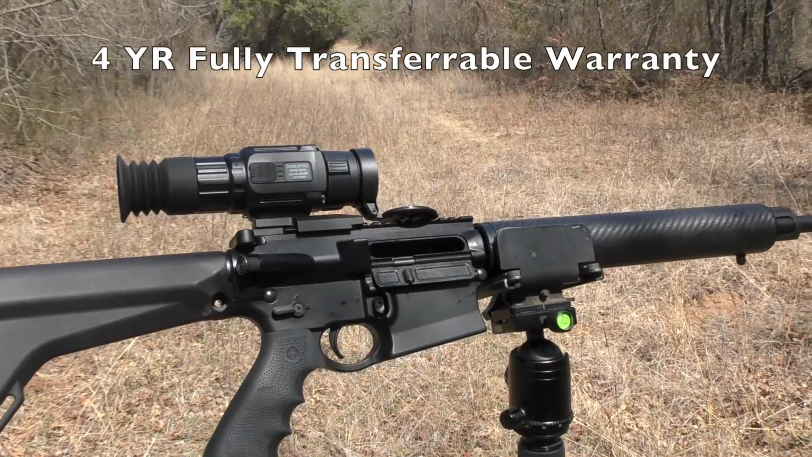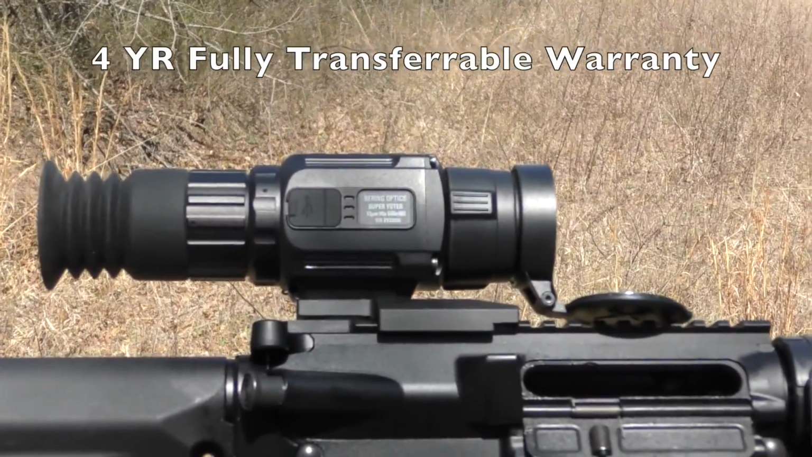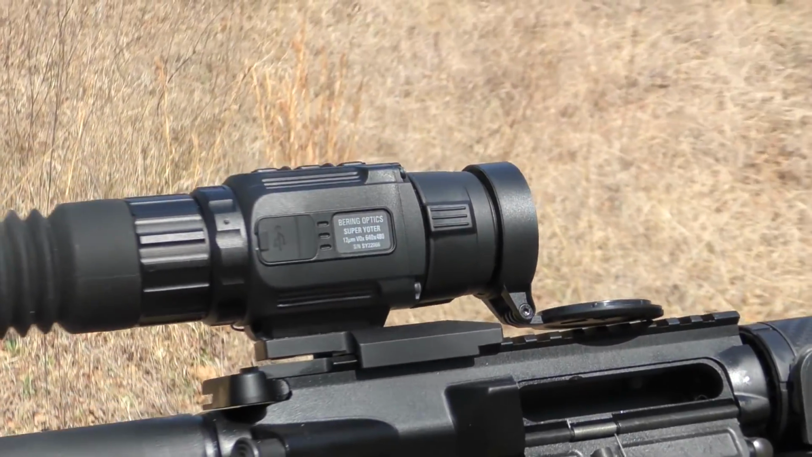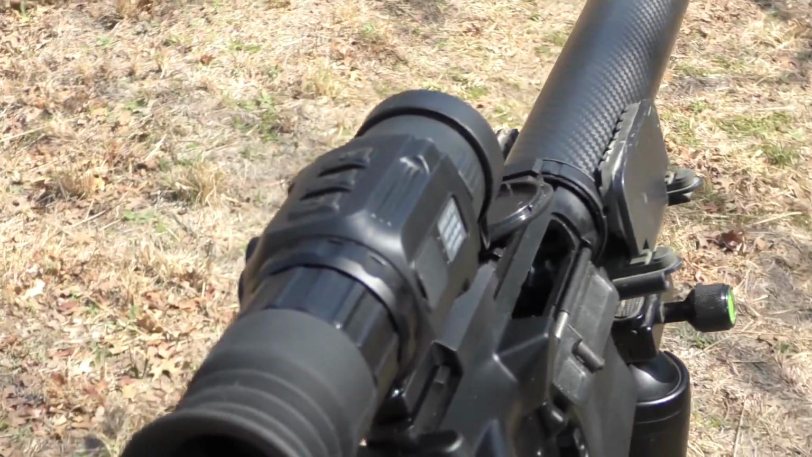There's already a 50mm that's been released, which is 3x base mag. I do have a video up on my channel that shows field of view differences between this and the 50mm, so I'll put that link in this video description.